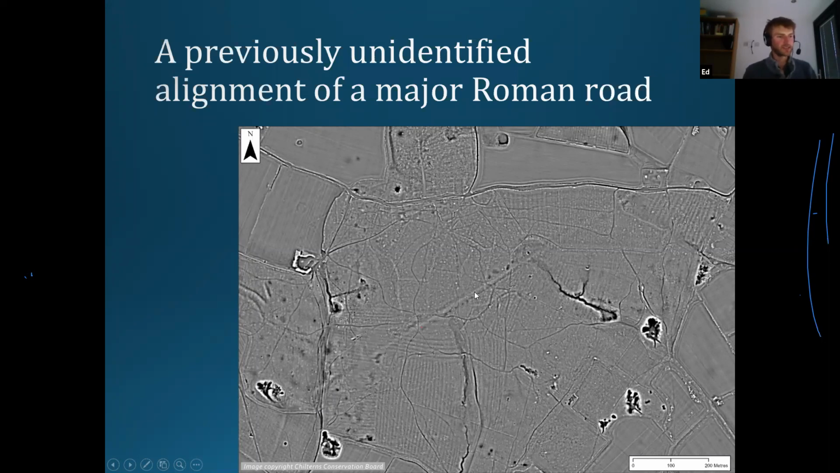So the white bit, of course, is what we call the agger, so the sort of mounded carriageway of the road itself. And then rather nicely, I don't know if you'll be able to make out on your screens, can you see it, particularly in this part here, we've got a little alignment of pits alongside the road as well. So just coming up on the south side of the road, you can see we've got a little alignment of tiny little pits.